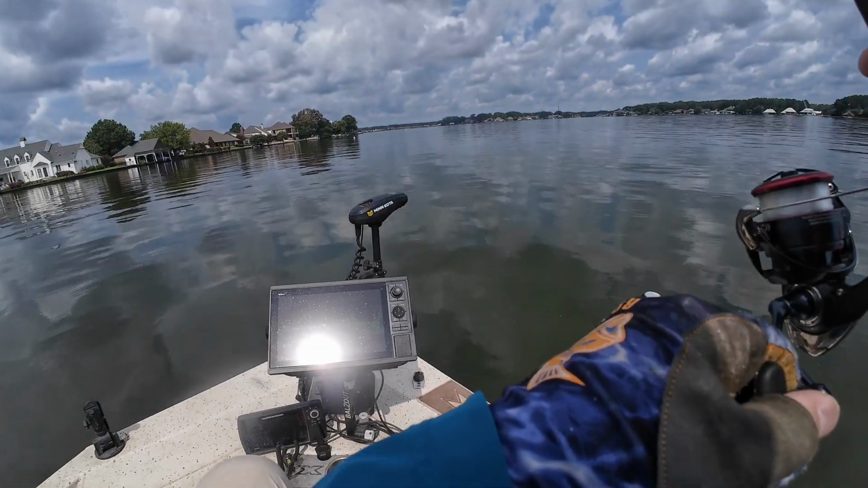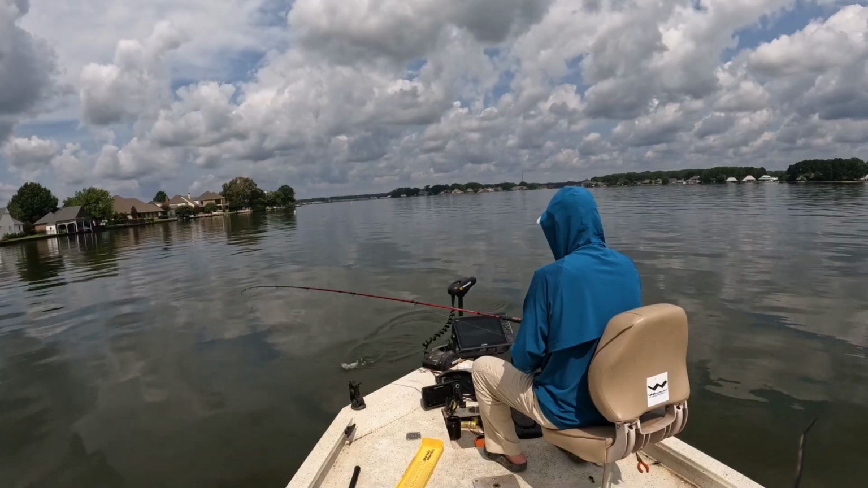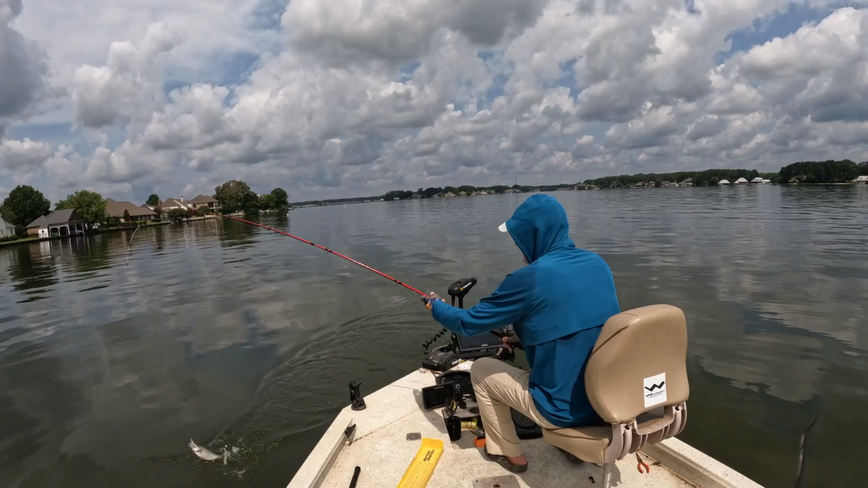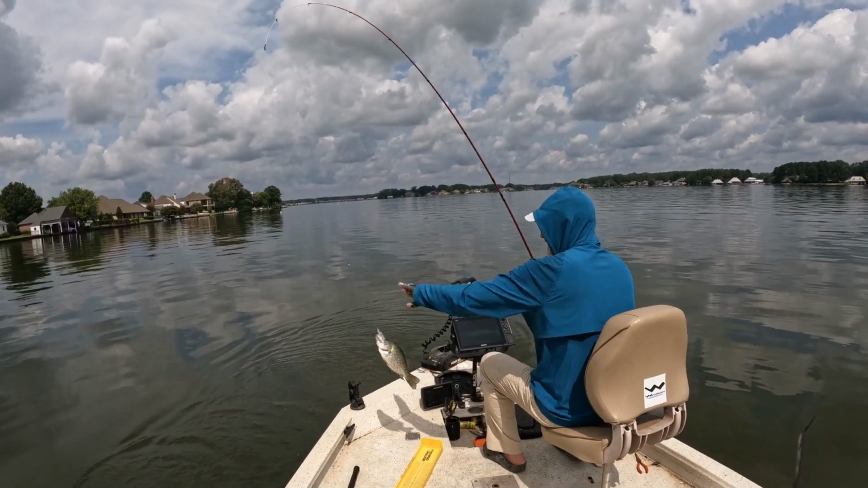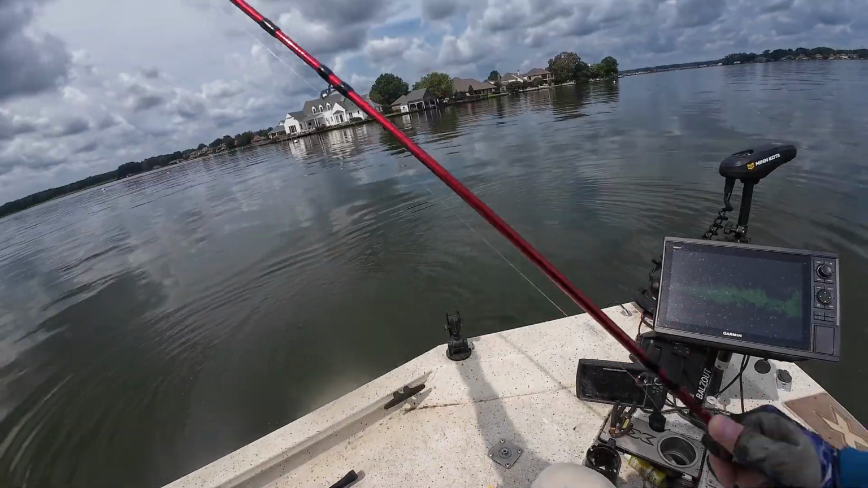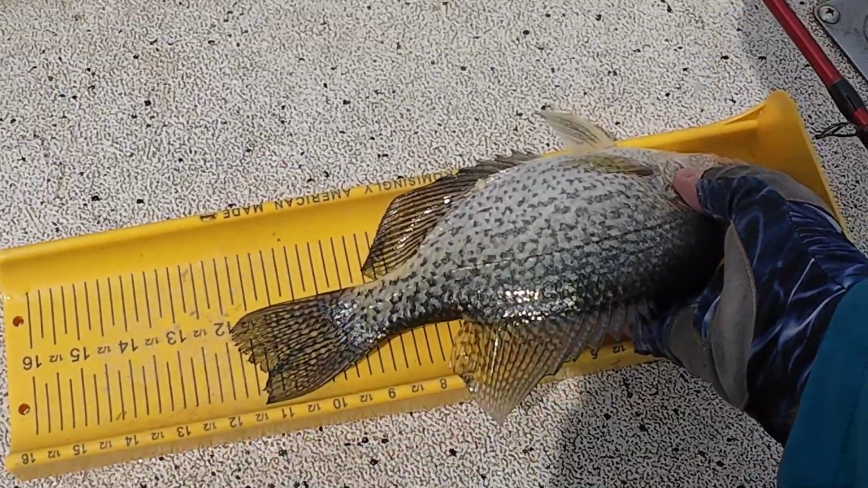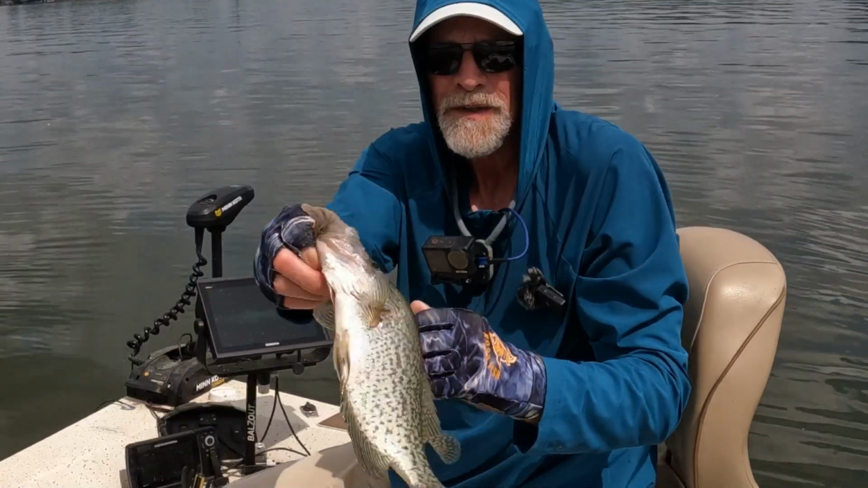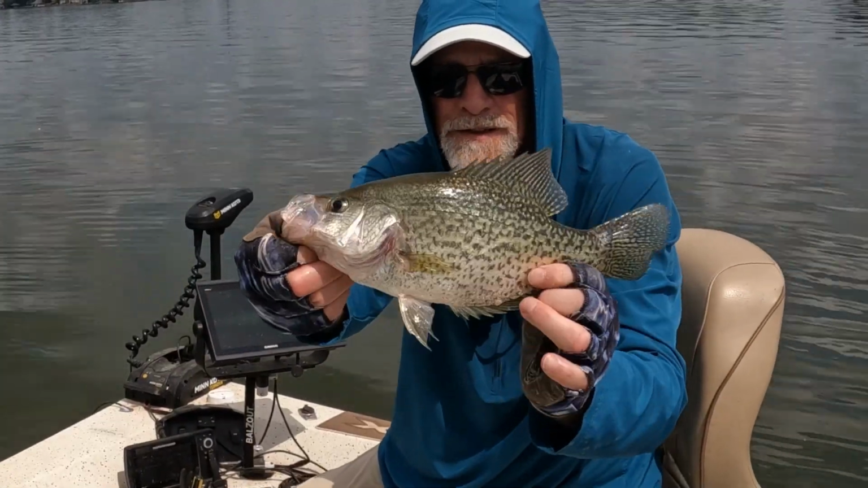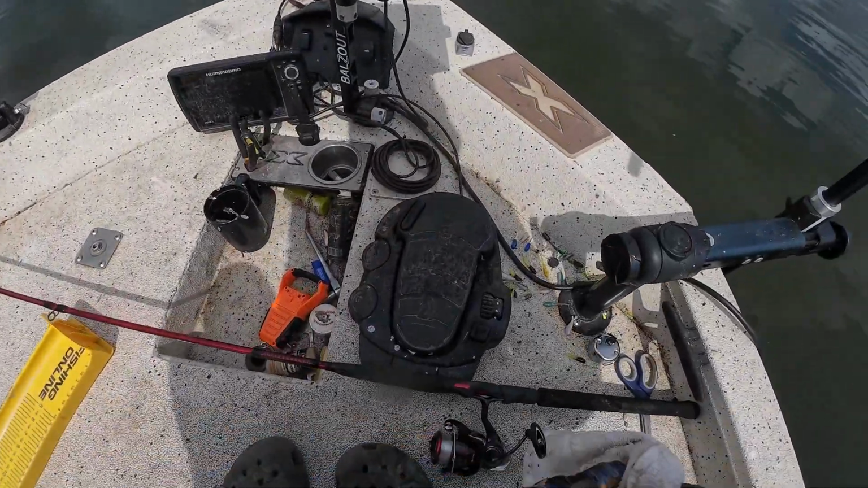It's got to be a catfish. Dang. Nope, that's a crappie. That sucker way out there. Almost 12 inches. Put him in the boat. Black crappie, 12-inch. Alright, we're gonna catch one more, call it a day.